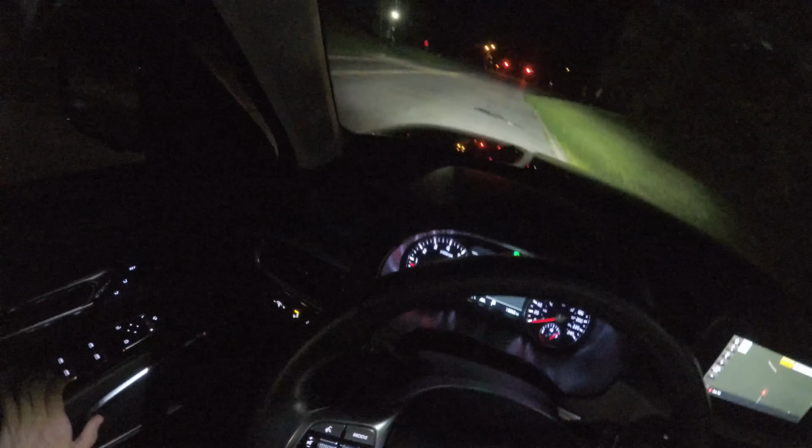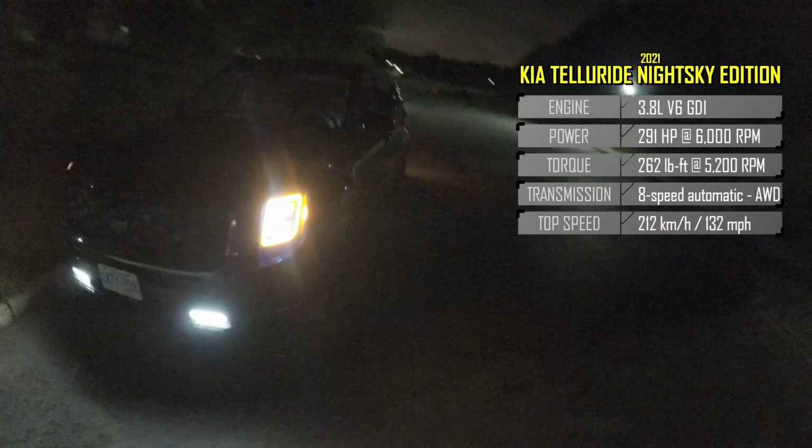Let me just show you the outside. You won't be able to see too much, but we'll definitely be able to take a look at the beeping that it does because it's on. Okay, it stops. There we go. We got the beautiful amber daytime running lights we got here on the Canadian model, which I really love. And I think in general it's a really sharp looking SUV.